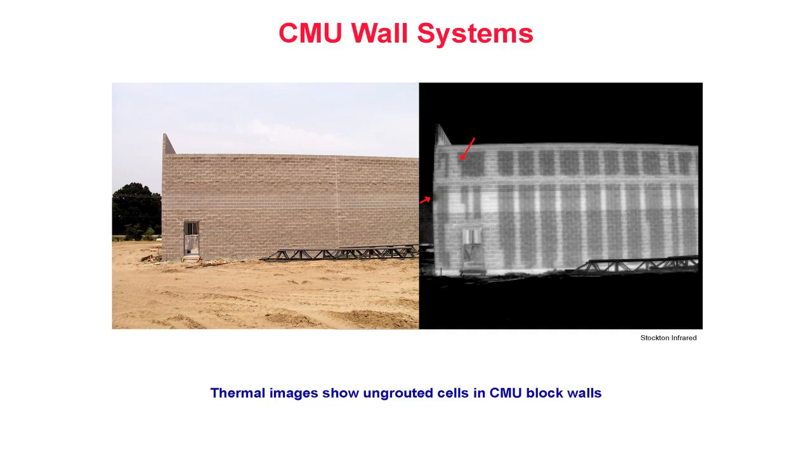CMU Wall Systems. Infrared thermography may be utilized to inspect concrete masonry unit walls for proper placement of reinforcing grout details. In a properly constructed wall, one should see continuous vertical lines created by the presence of grout. These thermograms show warm vertical lines caused by grout details within CMU walls. Grout details should remain unbroken throughout the entire height of the wall.